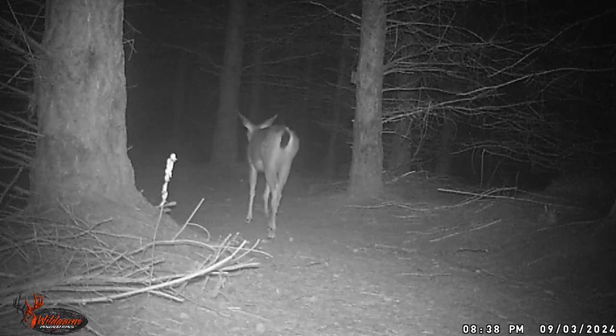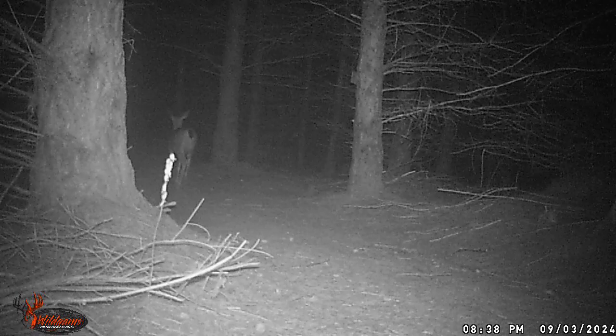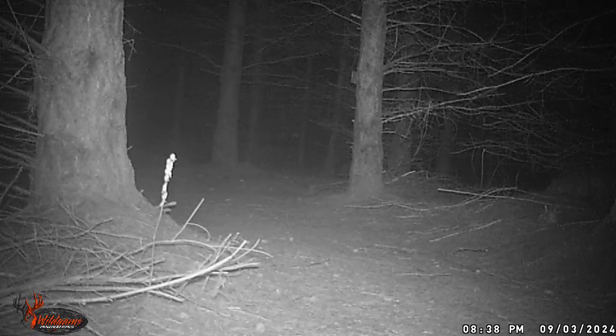All right, we got another deer here at Coyote Canyon. Just heading out, looking. Radar ears are up. They are super in tune with noise and movement around here.